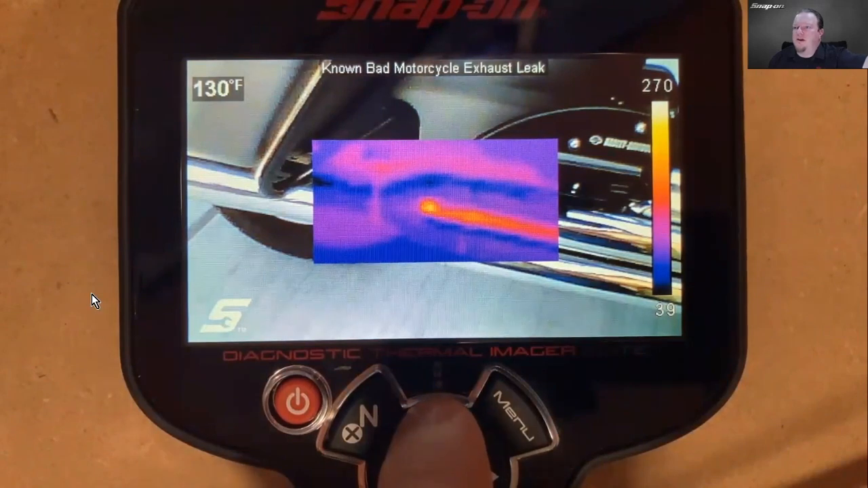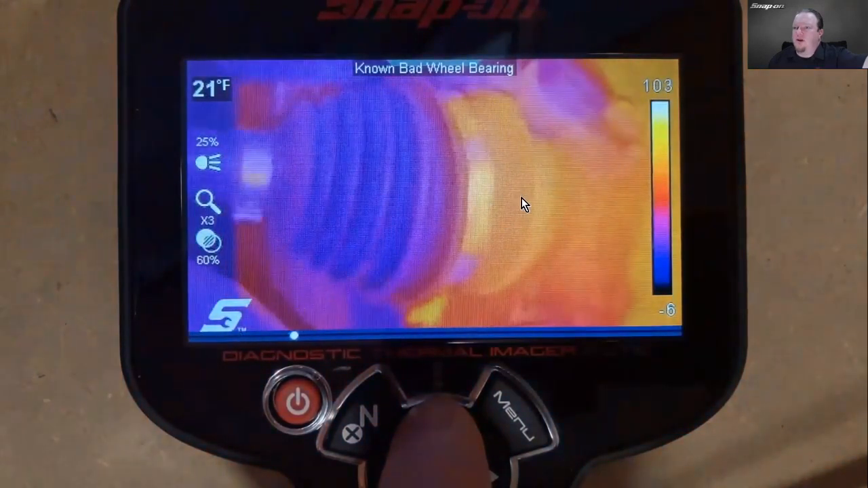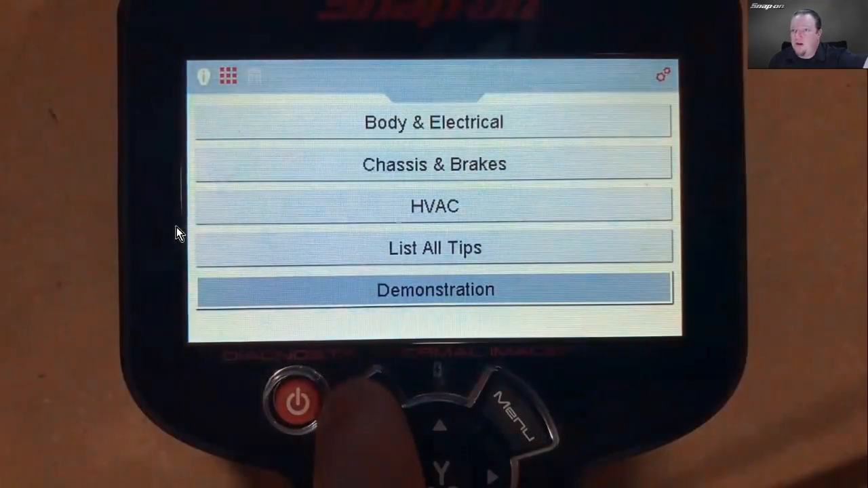Yep, known bad there. Wheel bearing. See as it's rolling along. See, it's warm. And then back to the AC condenser. So there's a little demo in there. All right, so that's the troubleshooter.